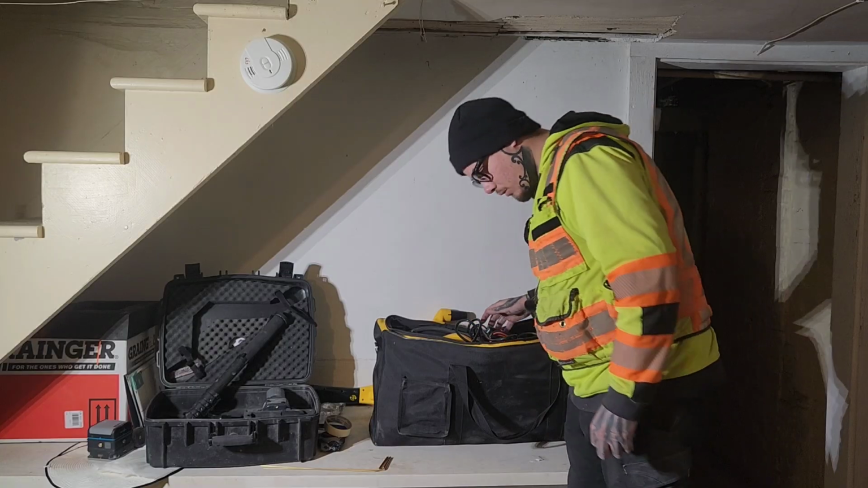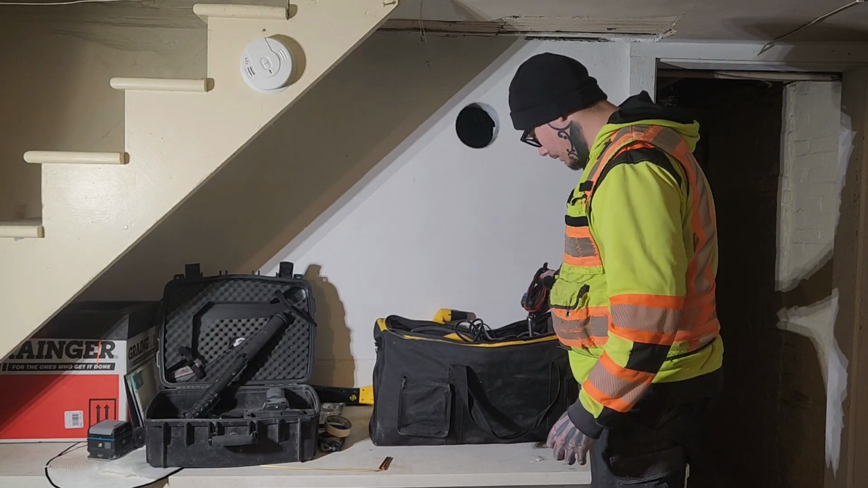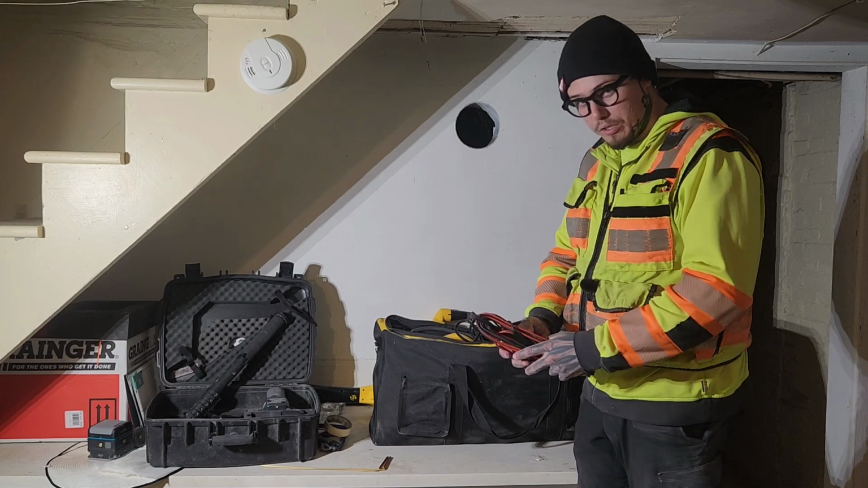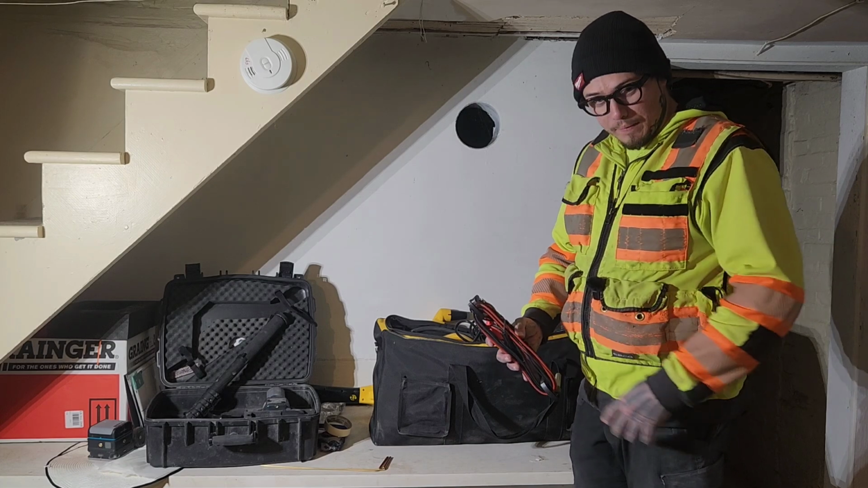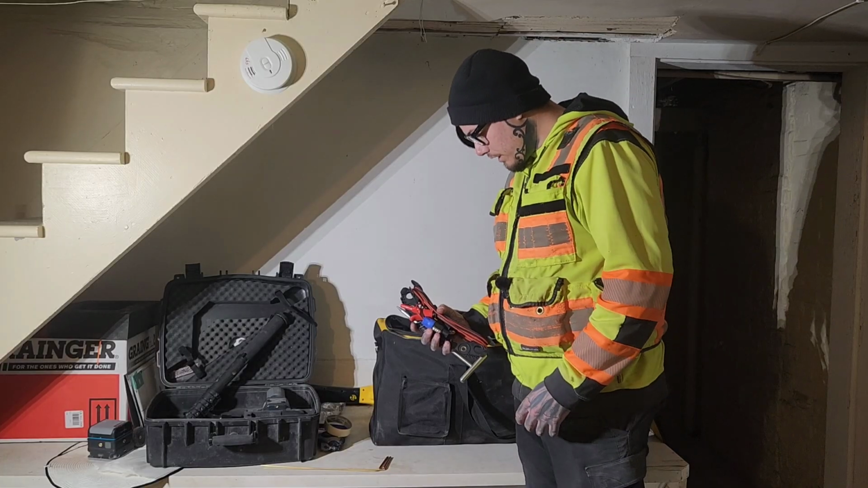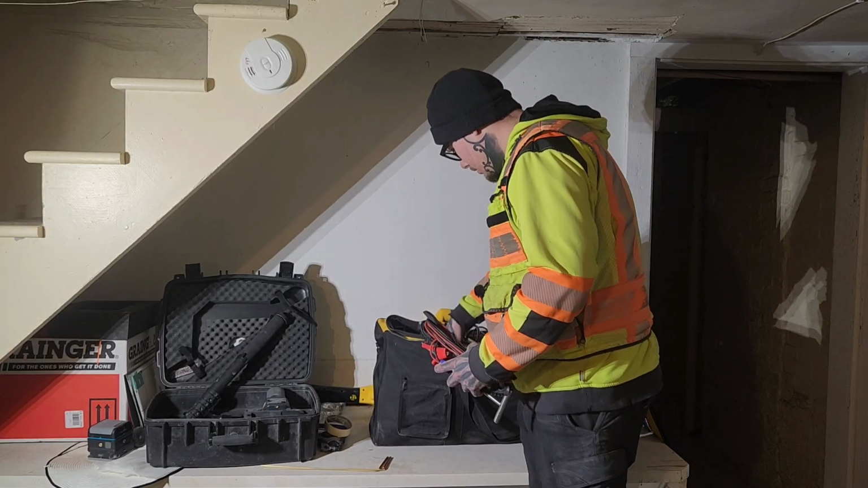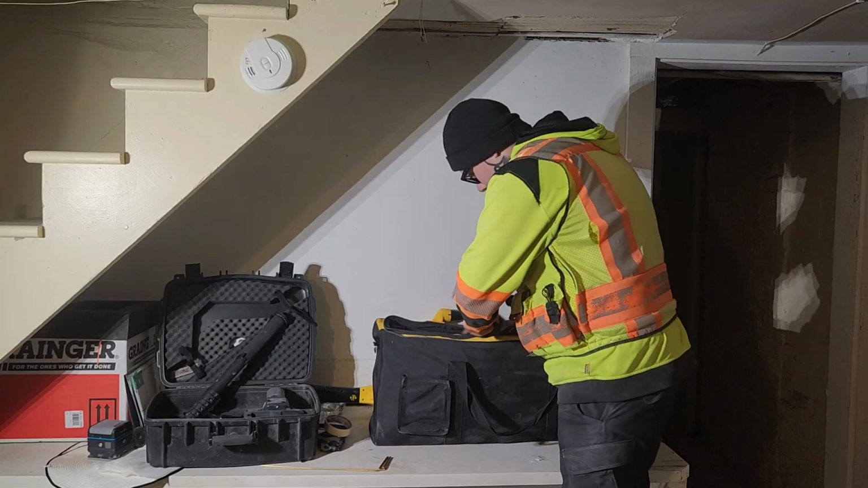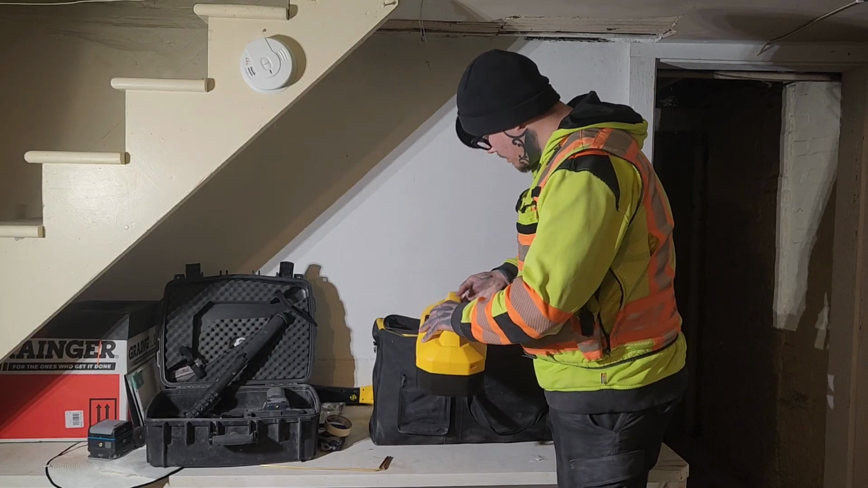Pretty much eliminates the whole survey factor, and if you're lucky you can get it close to sub-centimeter in the right conditions. Don't quote me on that. I'm not a survey specialist, but we've seen some pretty good results. So let me just pull out these accessories. Got a lot of accessories with this one.